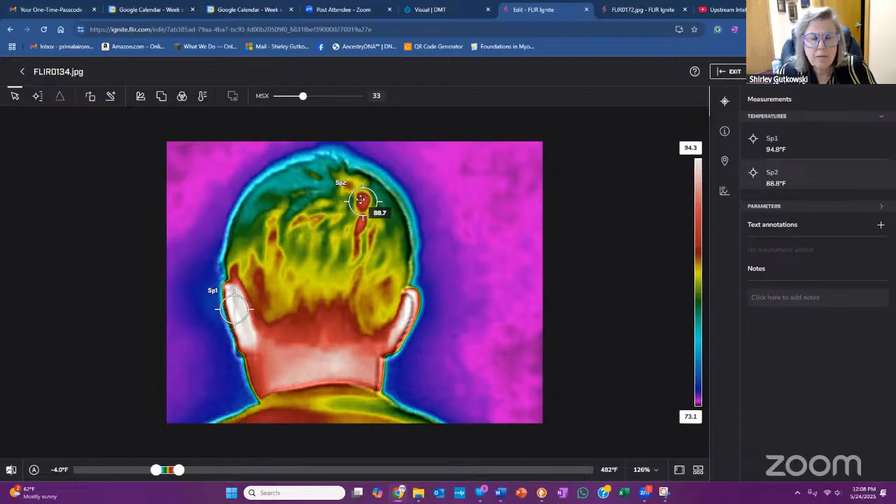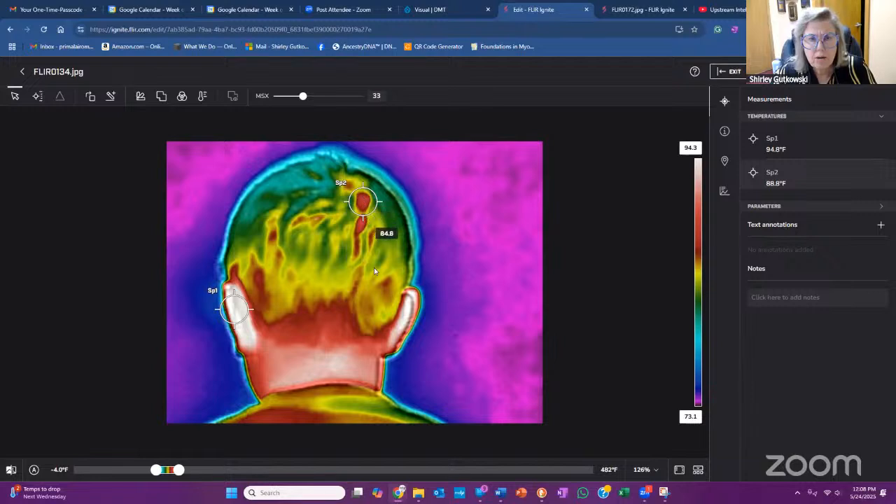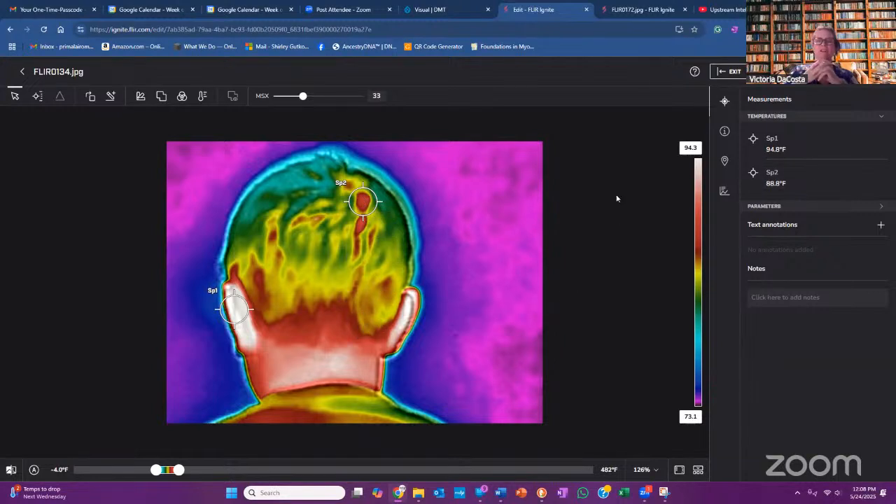So this spot right here, the doctor said that when she touches here, he tells her to stop because it hurts. So there's no suture here. So something else is cooking here. Well, let's see the contrast and see what's going on from the neck.